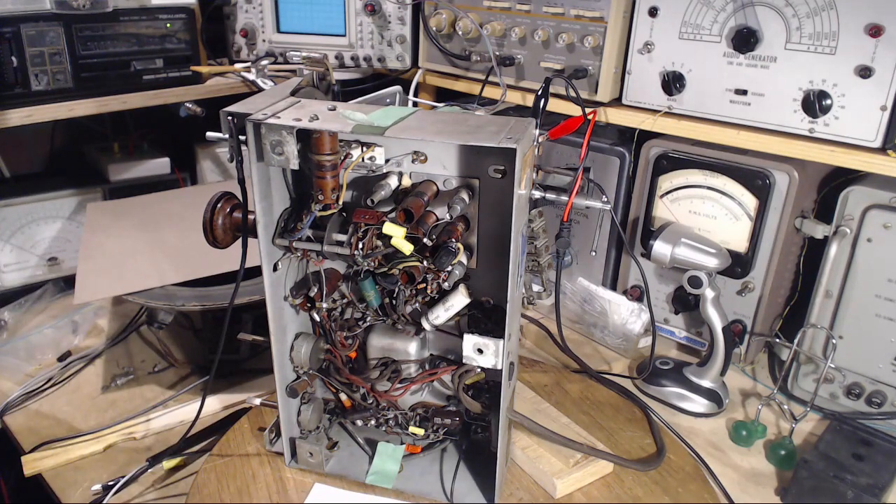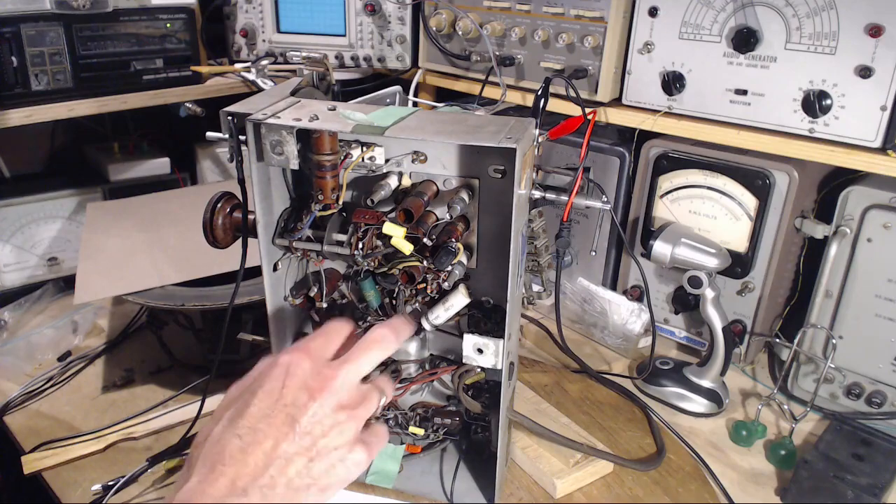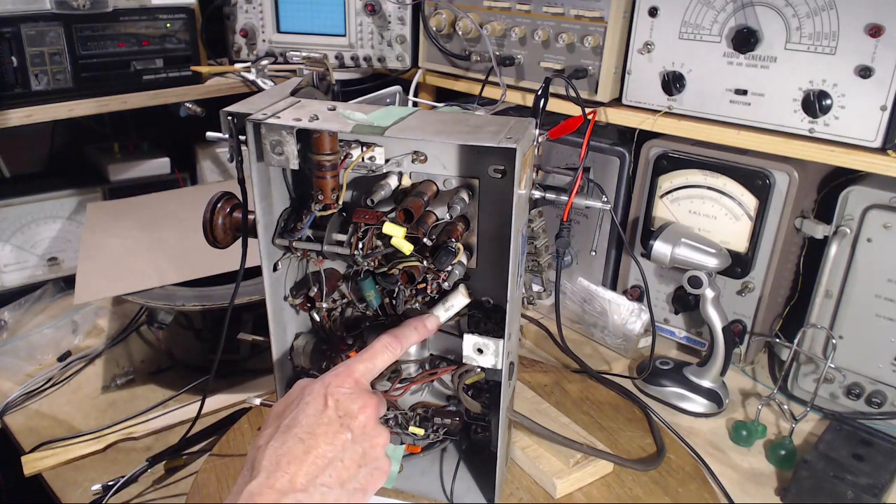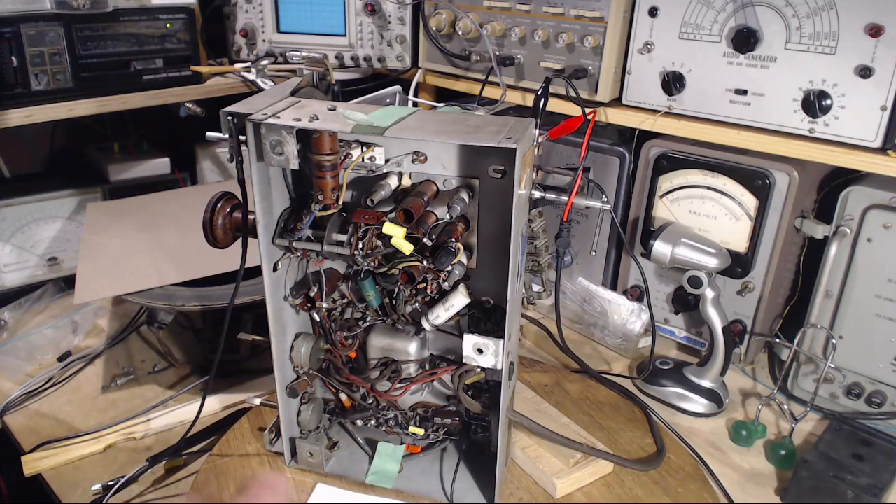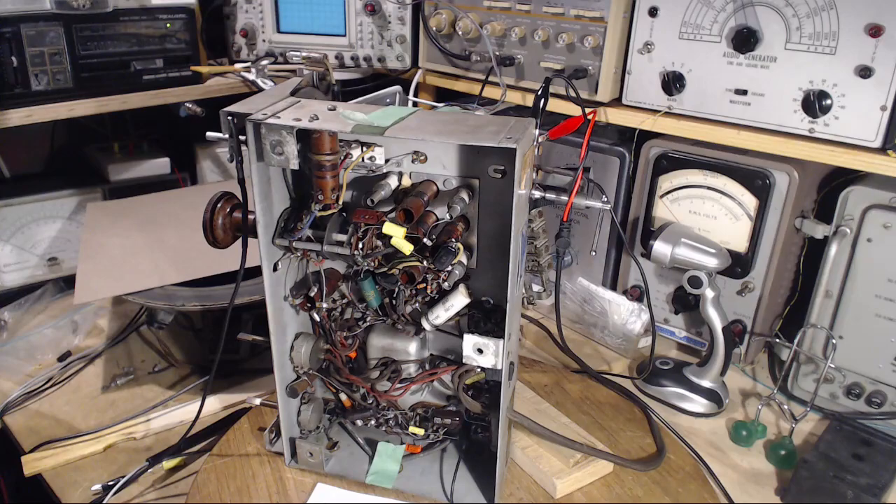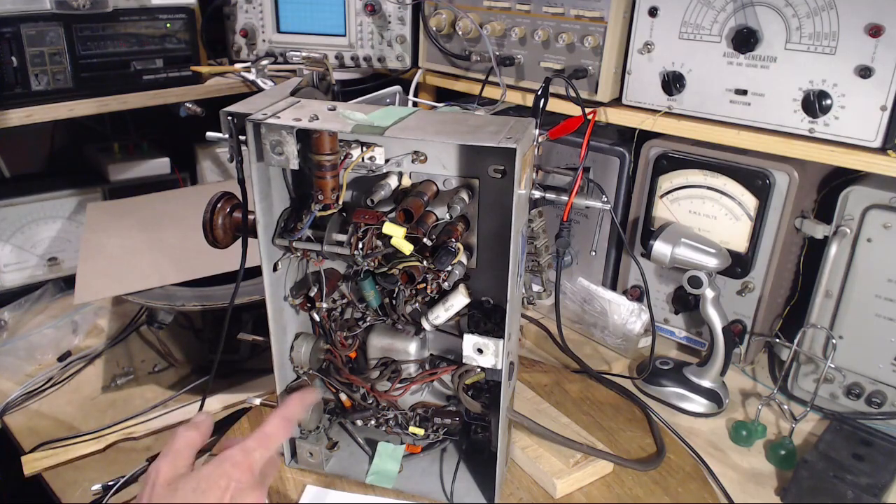There are a few capacitors left in here that were in the radio when I got it. There's a lot of these black ones, a big white one, a green one, and finally a paper one down here. I've been looking these over. Considering the radio appears to be operating fairly well, obviously I'm going to change out this one, because the tone control is doing nothing, and this will be the one responsible for that.